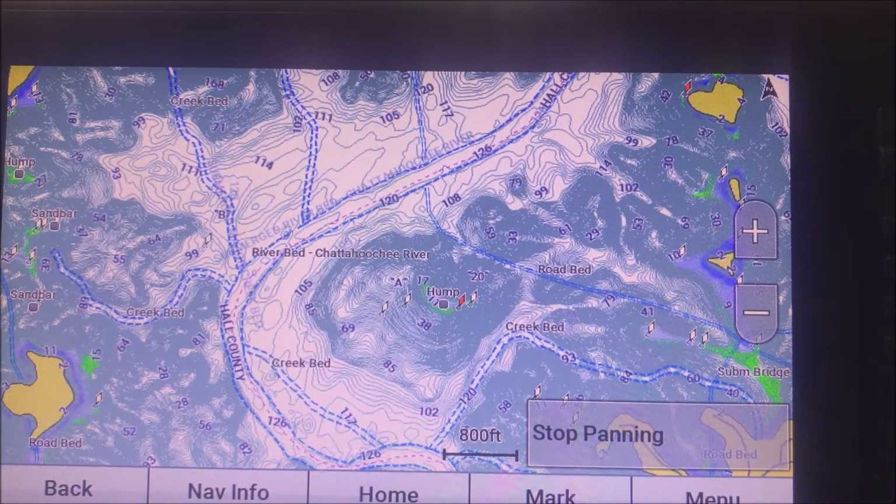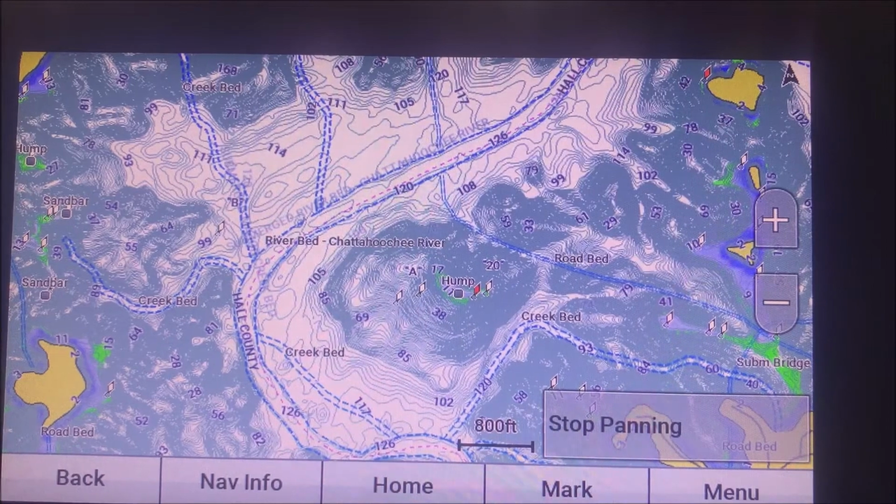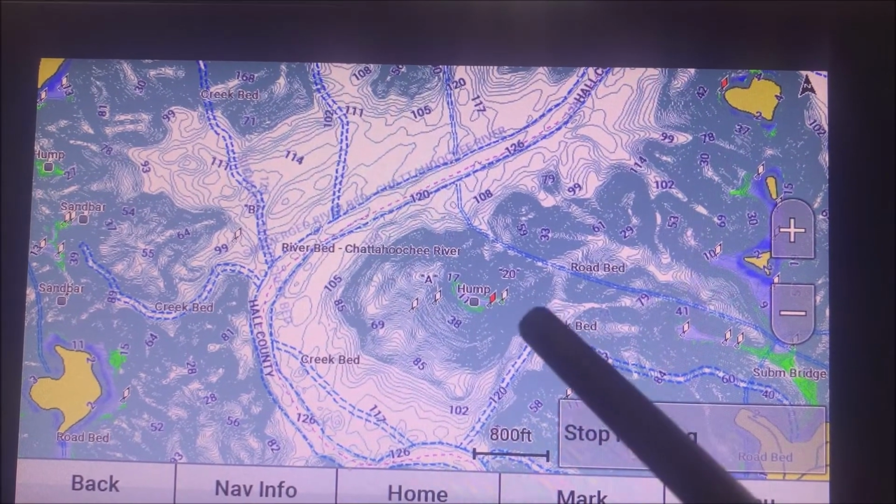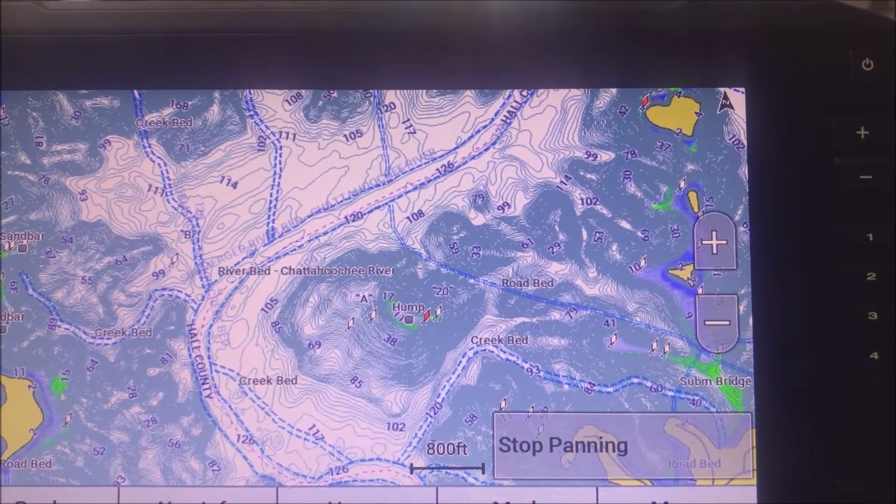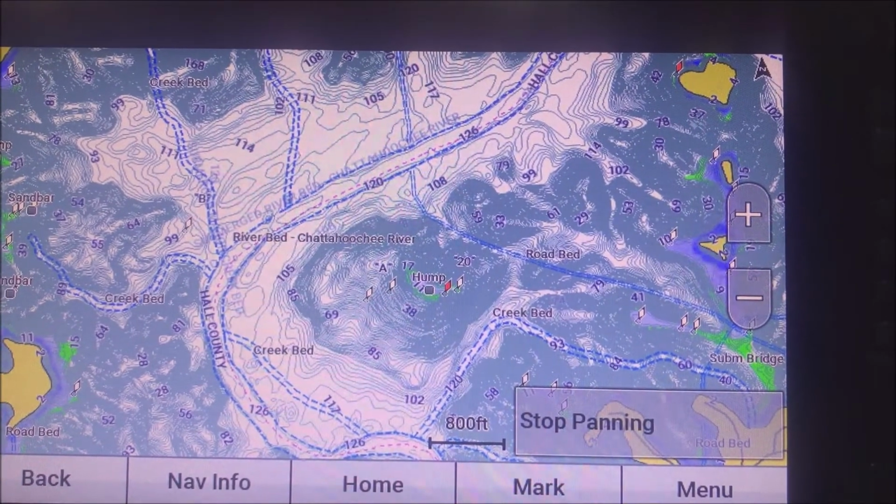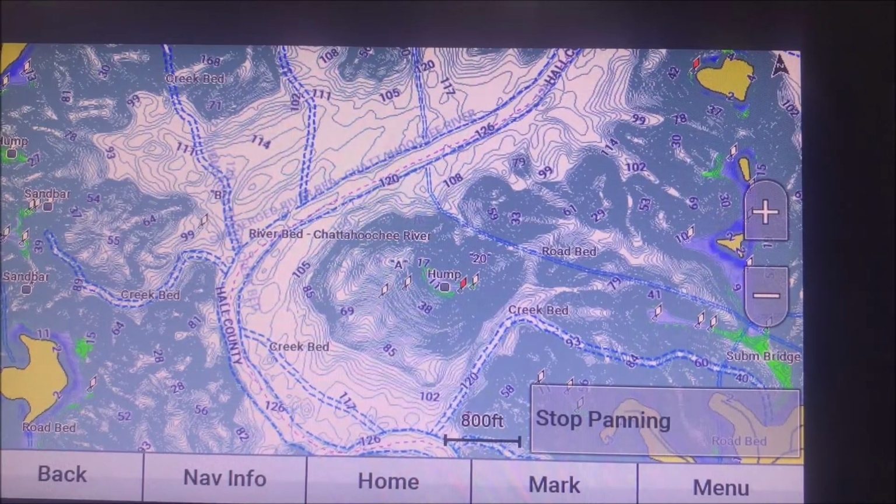So the first one is one you probably already heard, and that is you can share waypoints, let's say this waypoint here, between the console fish finder and the bow fish finder. Now, why is that important? You would think, hey, I can drive to a waypoint just fine using the console, and then I can go up to the front one and look at the structure.